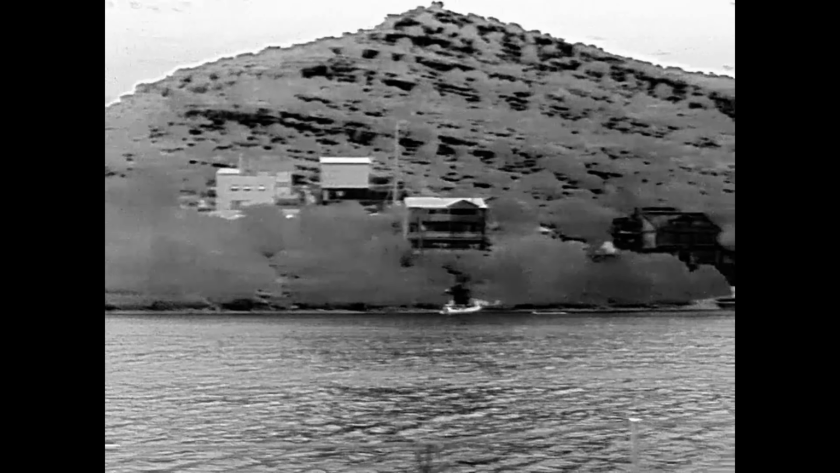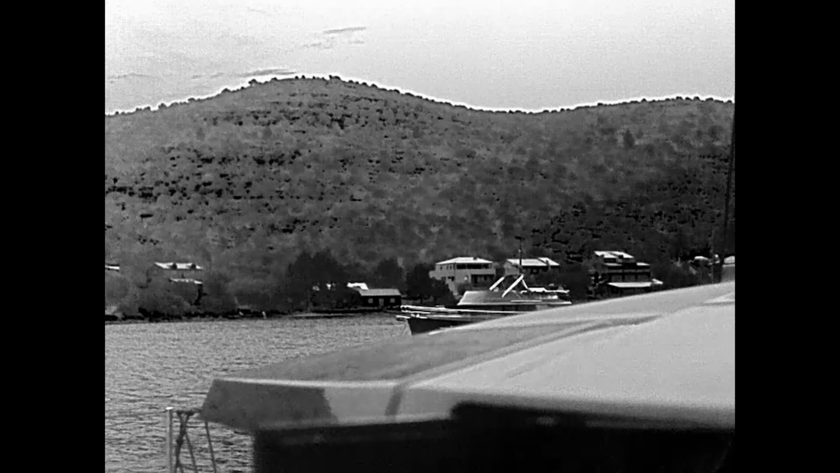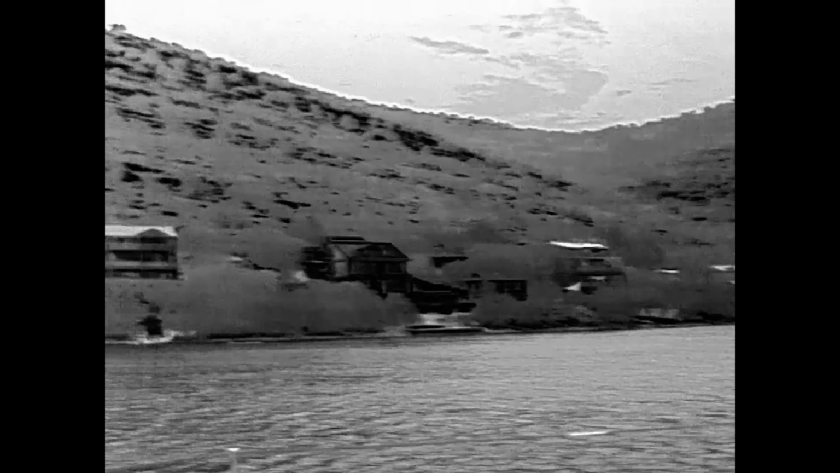It is worth noting that the scope has to be outside of any sort of enclosure. Particularly glass, but also plastic, will blind the sensor to the thermal transitions that it is using in order to portray the picture that we see here. So you won't be able to use it, for example, in a wheelhouse or behind an enclosure.